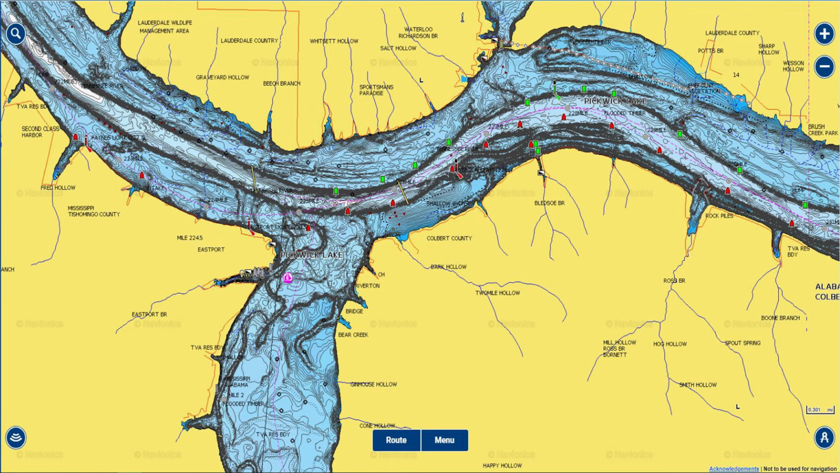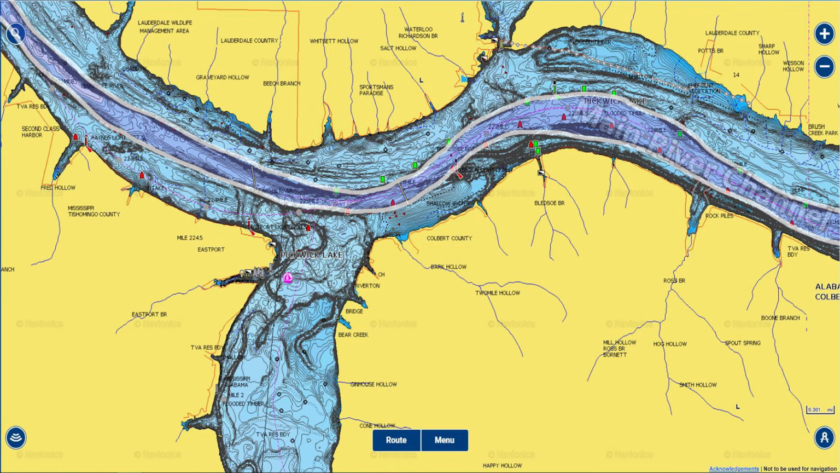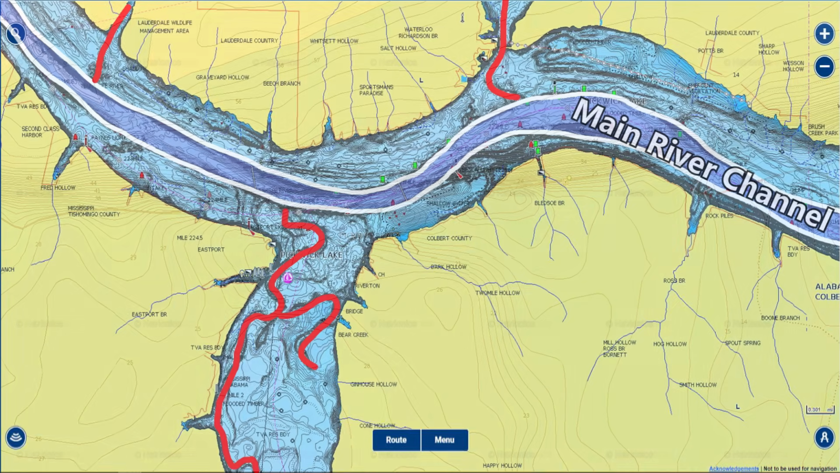So here's a map of the midsection of Pickwick Lake, and here is the main river channel. And right here I drew some lines in for the secondary creek channels that feed some of these pockets off of Pickwick Lake. And whenever these guys are talking about catching ledge fish on the Tennessee River, they're normally going to be talking about catching fish off of these main river channels or these secondary creek channels.